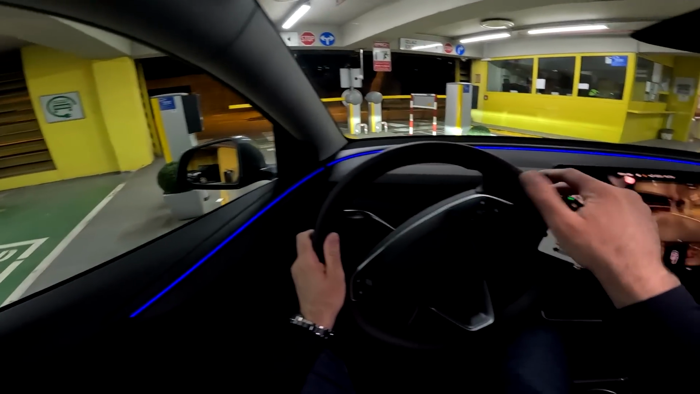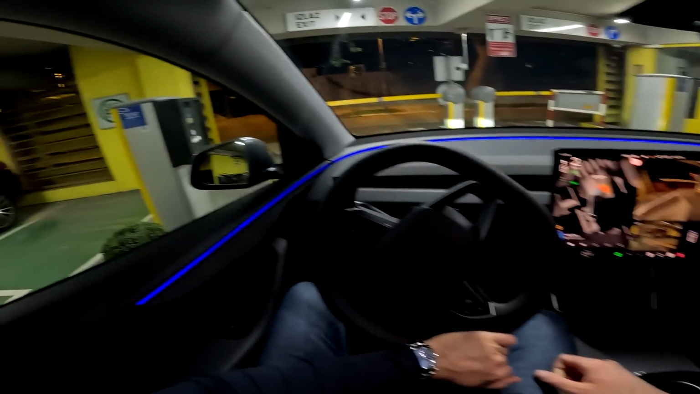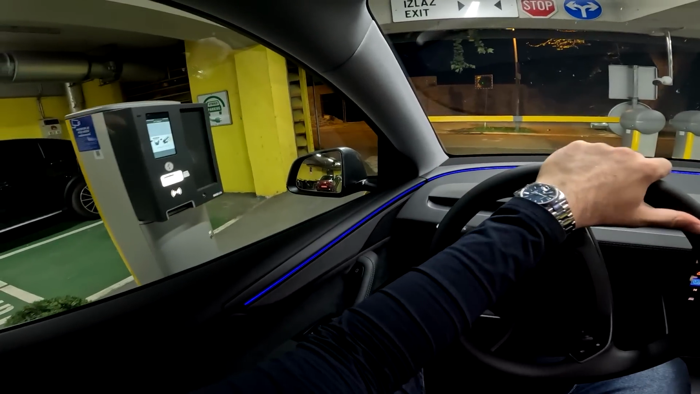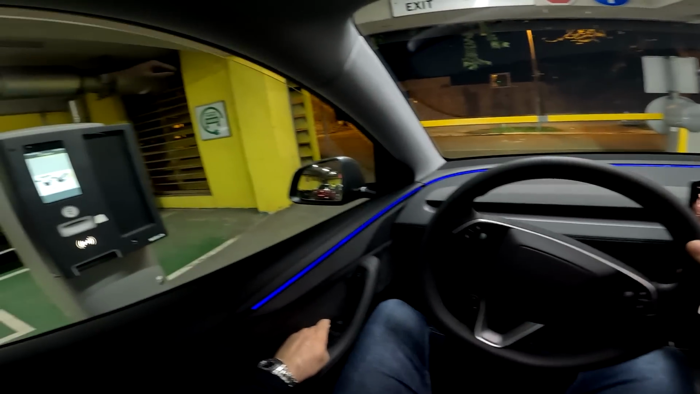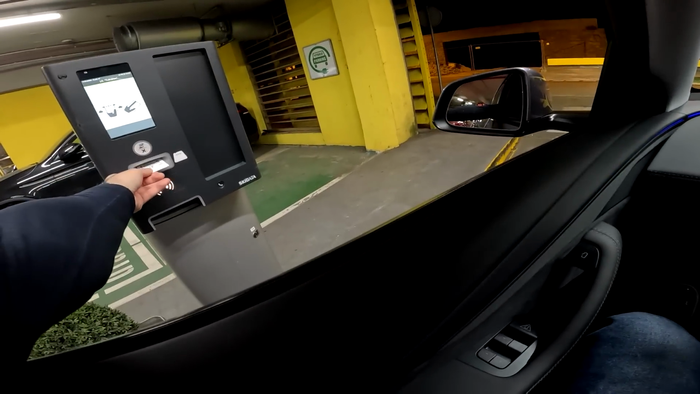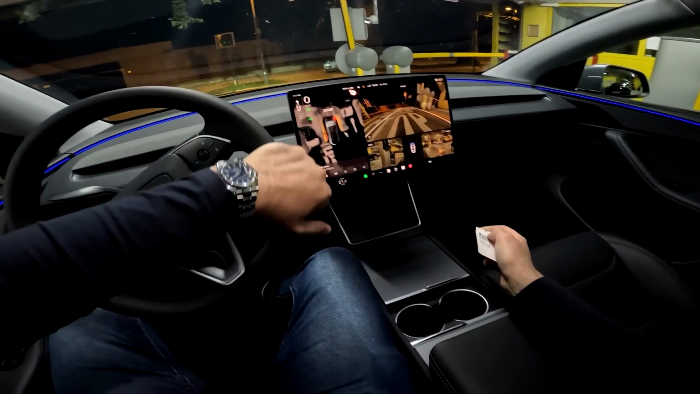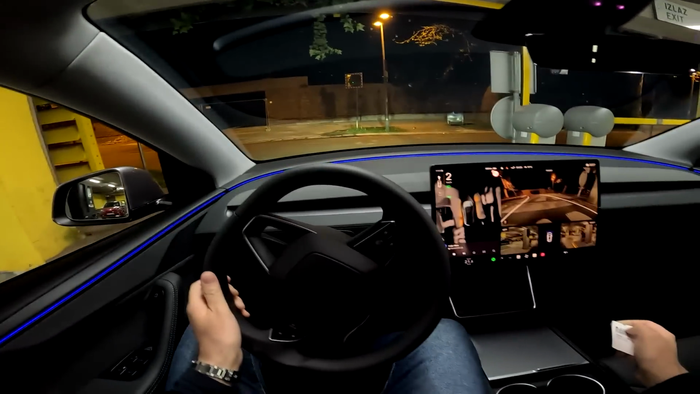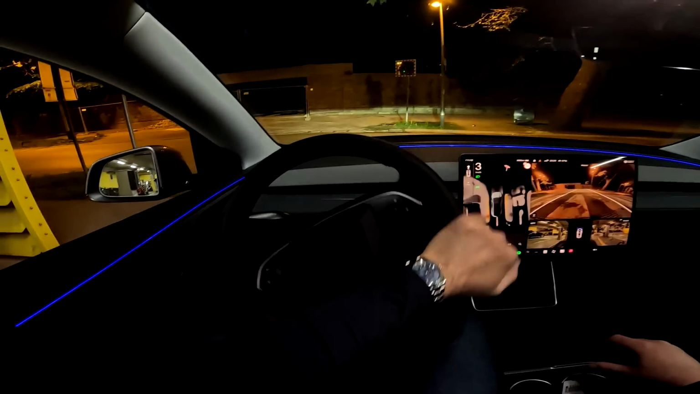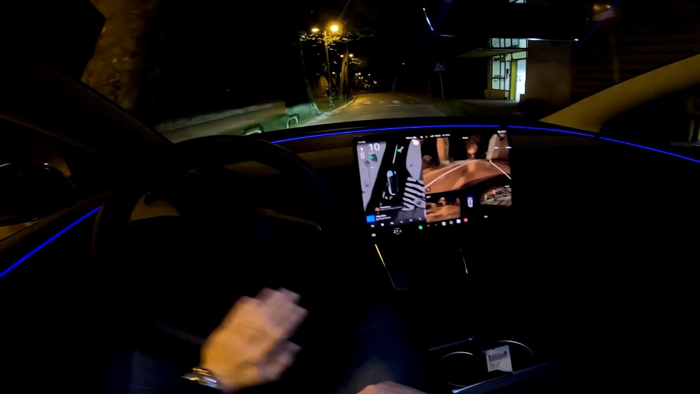And we have the cameras, as you can see here. Okay, we are clear and we can go. So you see these stalks for the indicators.